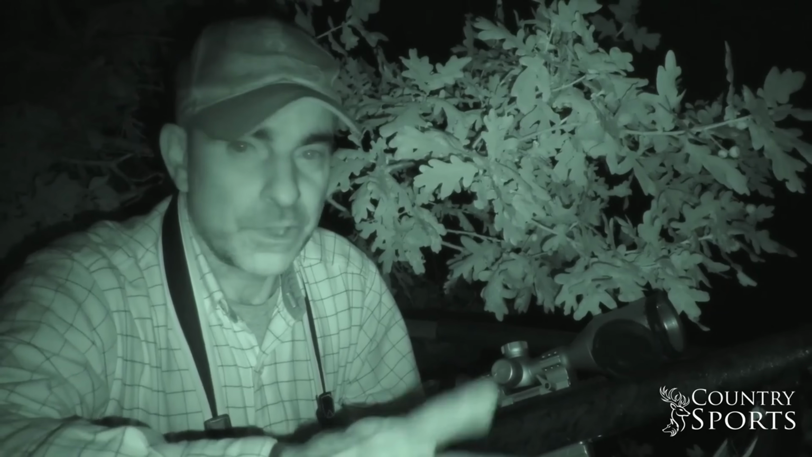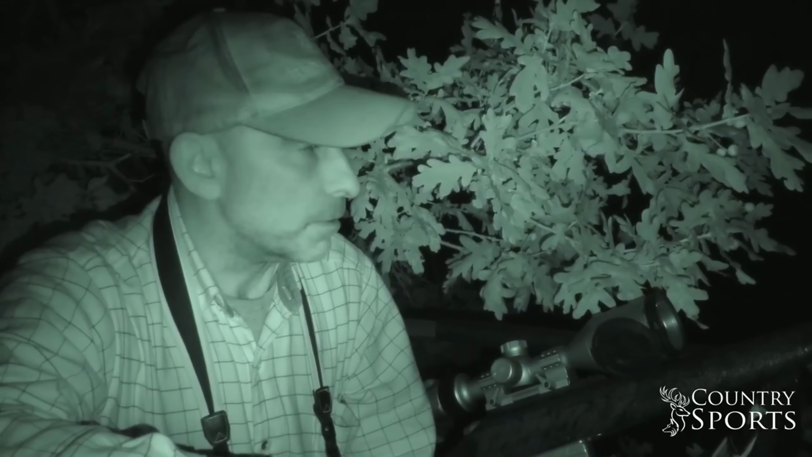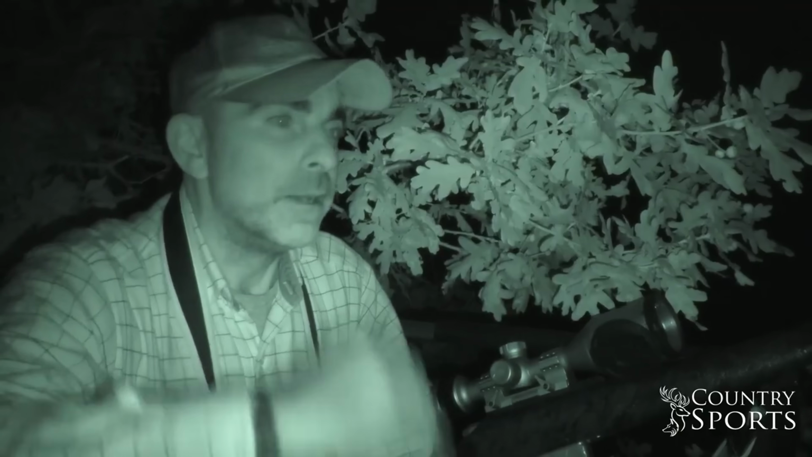So yeah, I didn't want her to get wind of the fact the cubs had gone or been killed, or scented me or anything else. I'm surprised she didn't pick up my scent coming right through under the high seat like that, but I kind of had to take the opportunity while it was there at that sort of distance. Had she winded me, she'd have been gone into the maize, and that would have been it for the night. So not the cleanest of endings, but effective, and that was a good result to clear that lot up. The farmer will be very pleased with that.